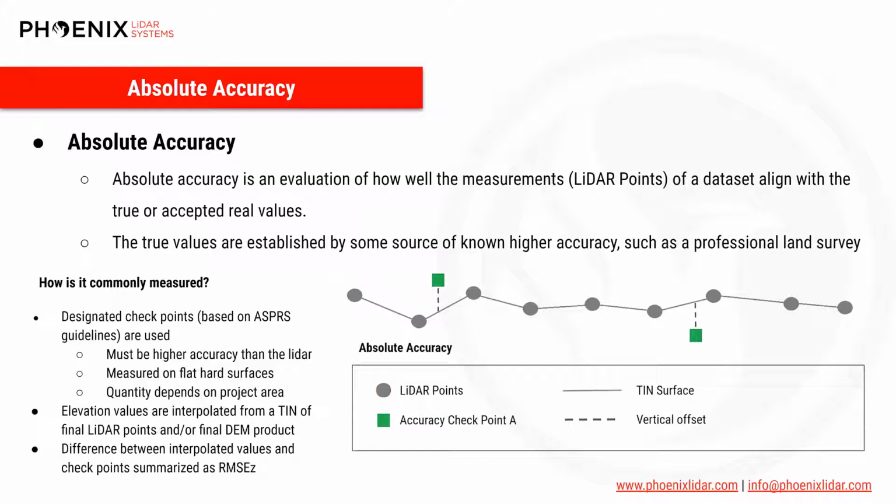Absolute accuracy is what you most often hear about. It's the pass or fail spec in the service world. Absolute accuracy is a measure of how well your data matches some quote unquote true or accepted values. In the UAS and airborne remote sensing world, LiDAR is typically considered an elevation data source, and thus absolute accuracy is evaluated in the vertical direction only.